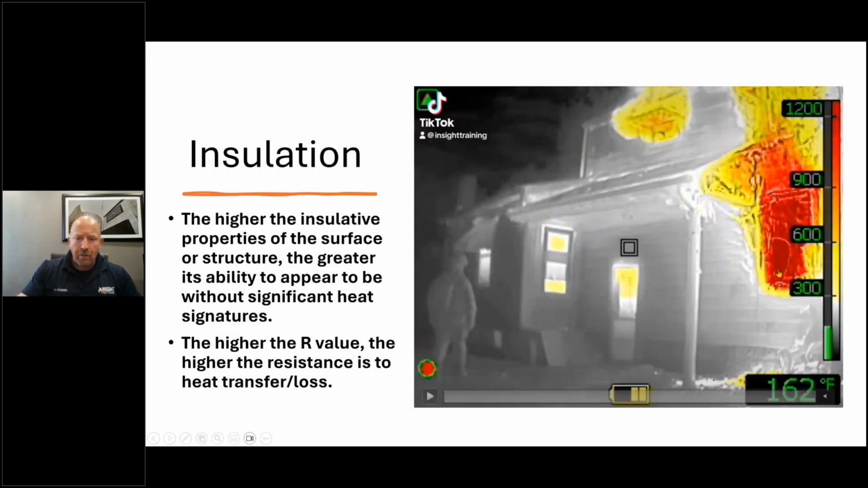From insulation, this is another camera. This is Chief John Lightley's fire. One of the things you need to think about when you talk about buildings is, how is it insulated? Is it insulated well? Is it insulated poorly? And even under heavy fire conditions, it can hide things from you. I want you to look at these heat signatures of these two doors before we press play. So the higher the insulated properties, the more it's going to hide heat from you.